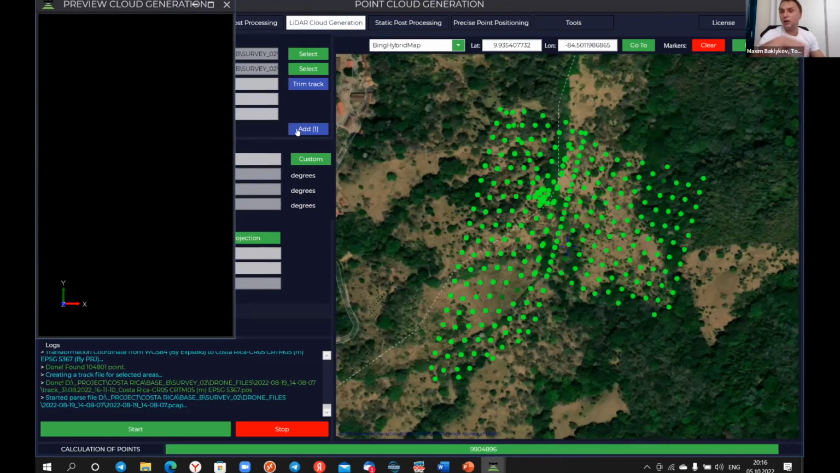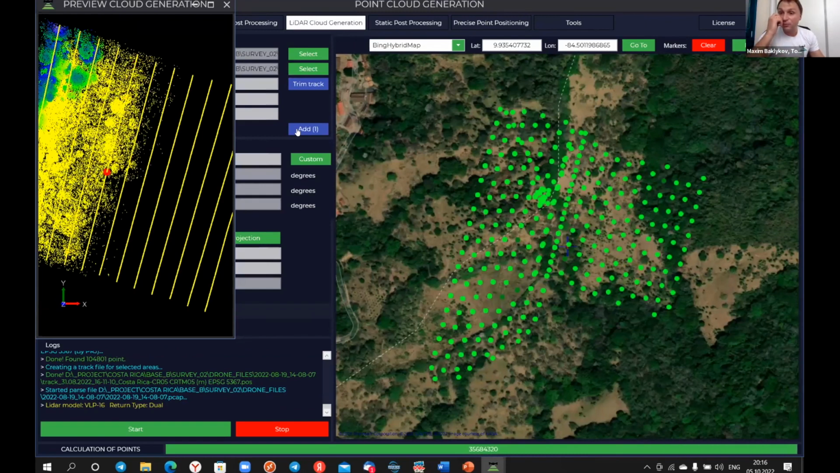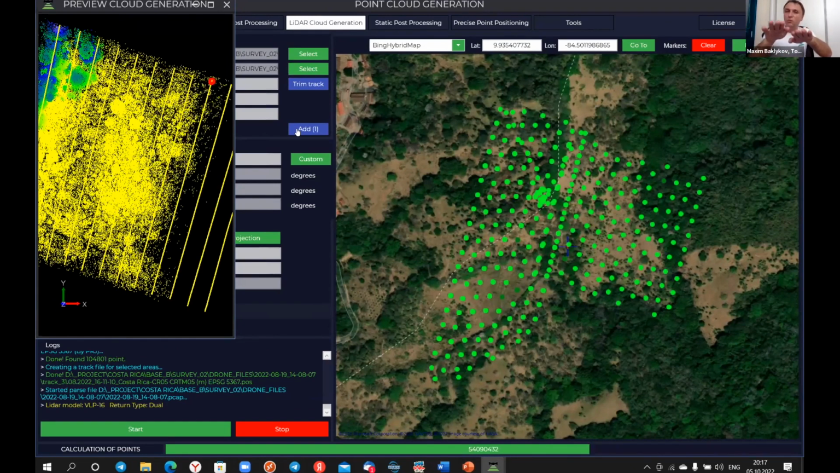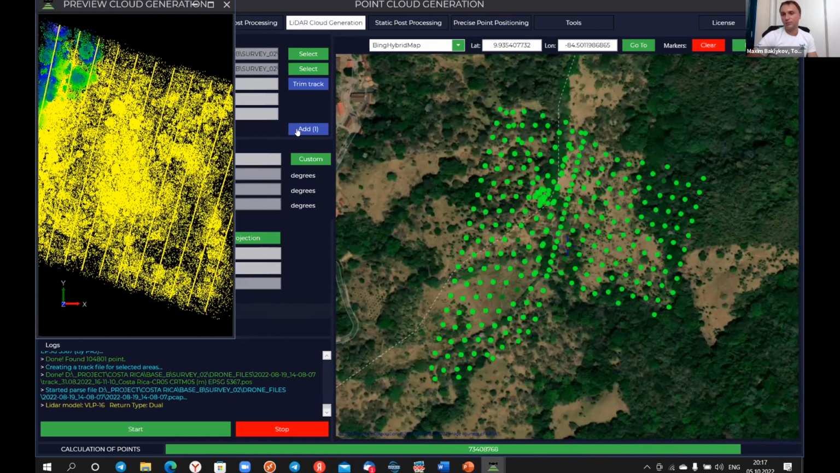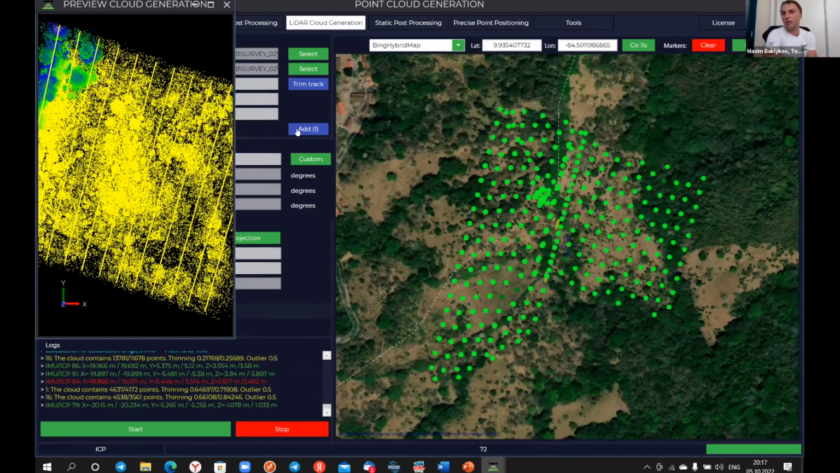And within a few minutes, the system will calibrate your LiDAR, and after that, it will generate the point cloud using this calibration information. And all point cloud will be aligned together, and all strips will be aligned together. This is the main advantage of what we made together with Eduardo.